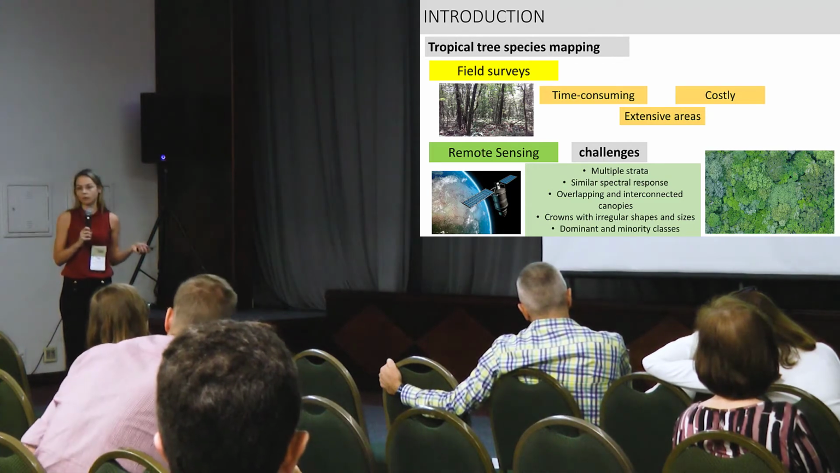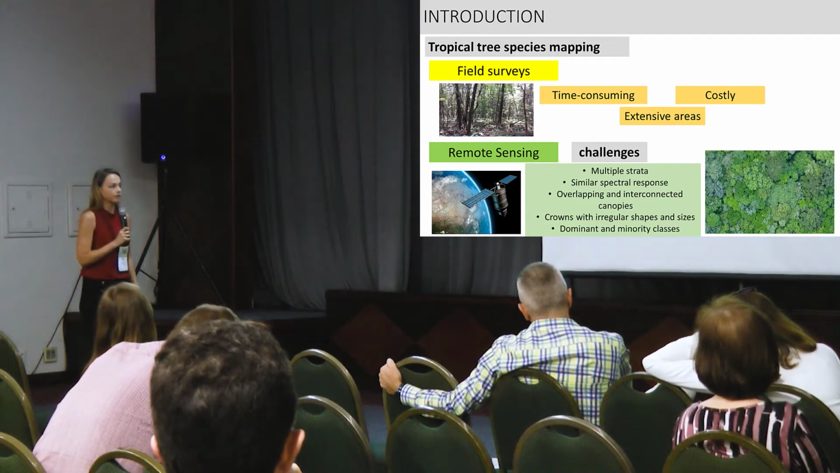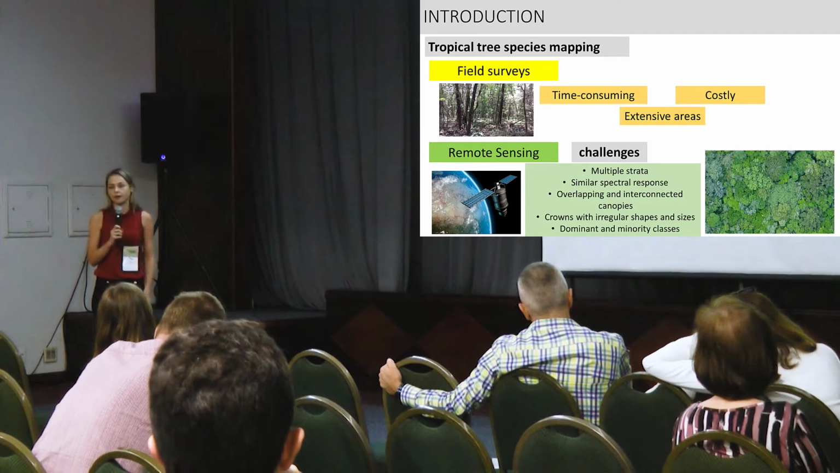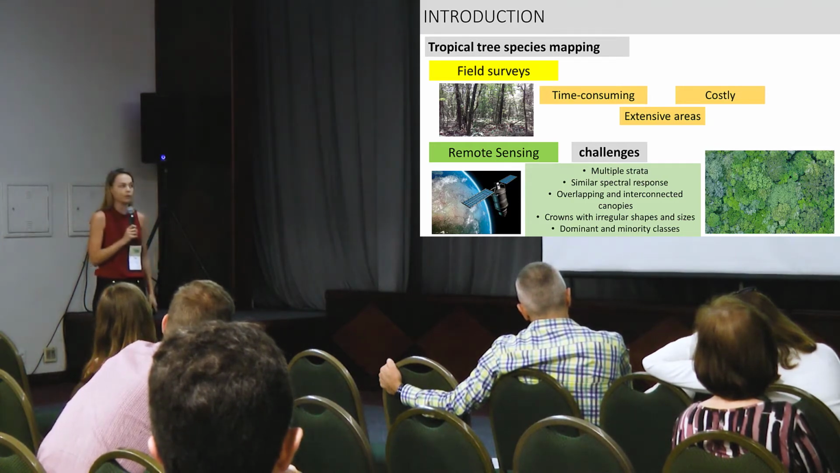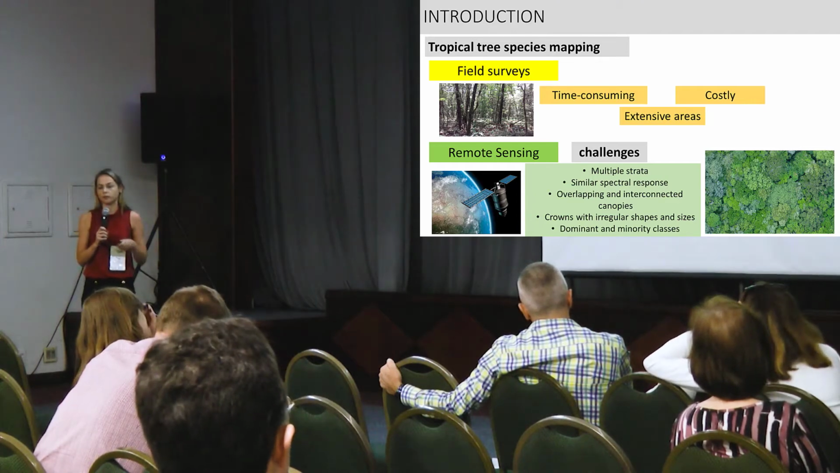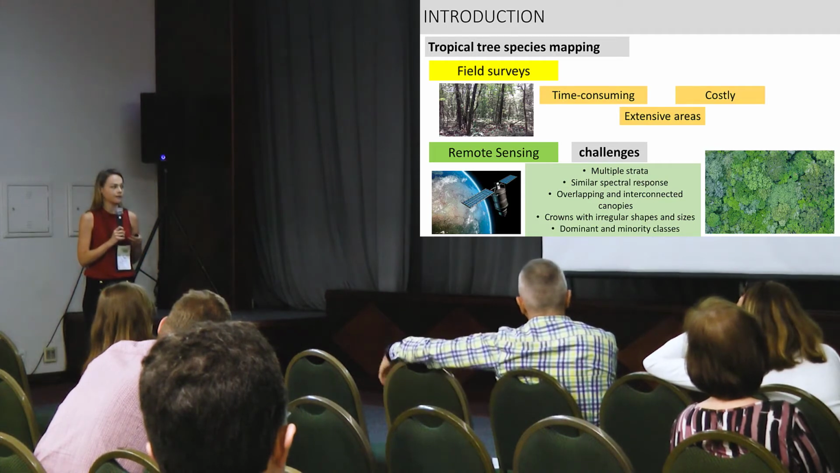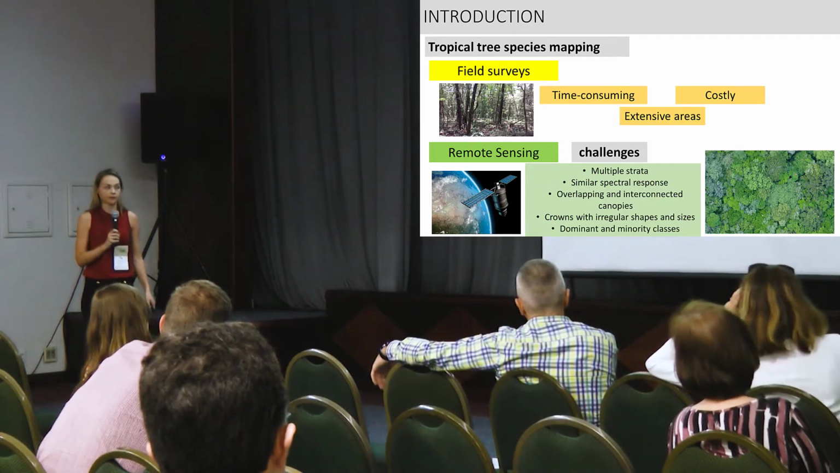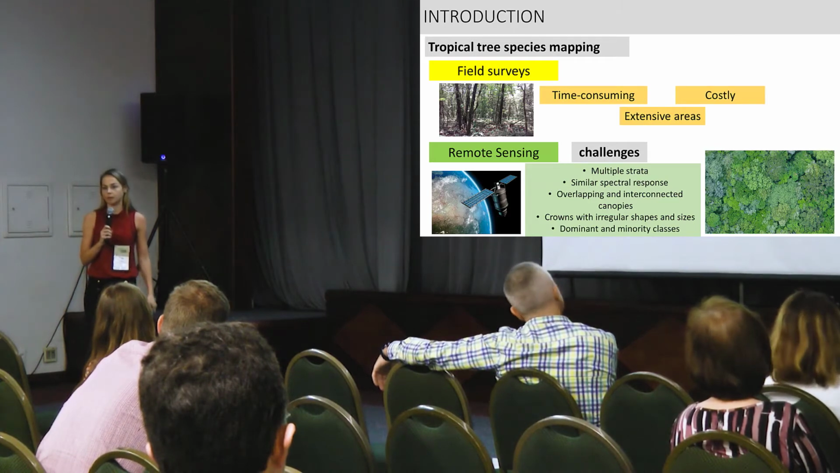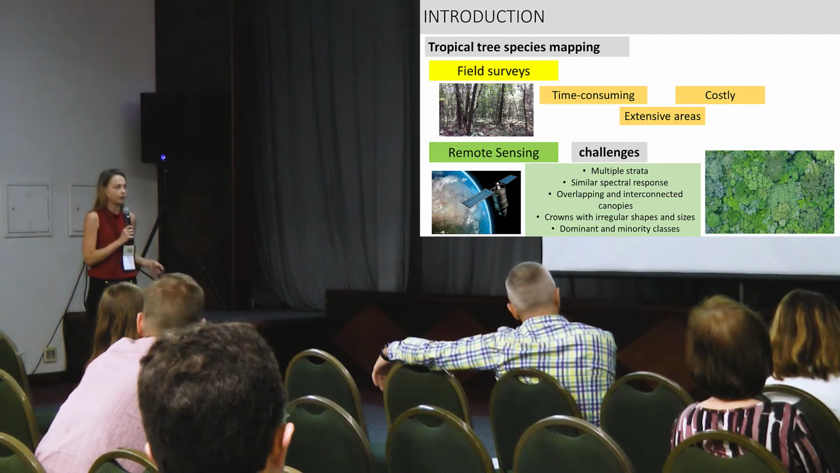However, even the use of remote sensing faces some challenges to map tropical tree species due to some challenges of these environments, like the higher number of tree species with similar spectral response, multiple strata, similar overlapping and interconnected canopy, which make it difficult to identify the borders of the individuals, crowns with irregular shapes and size, and the presence of dominant and minority classes, which result in an imbalanced sample set that must be considered during the classification process.